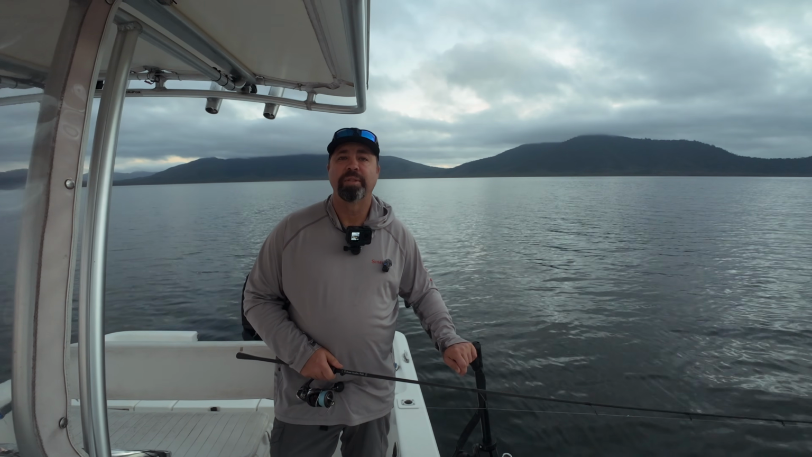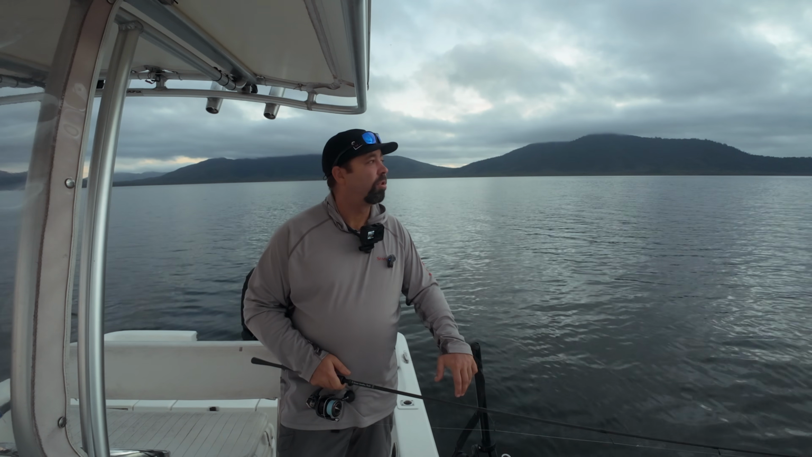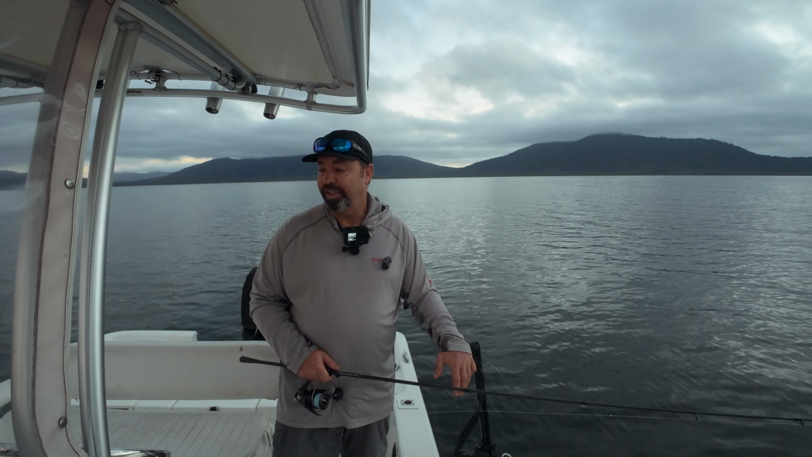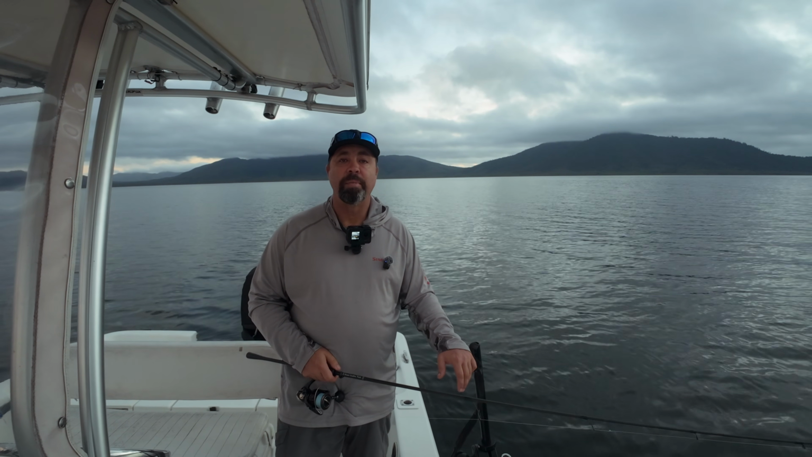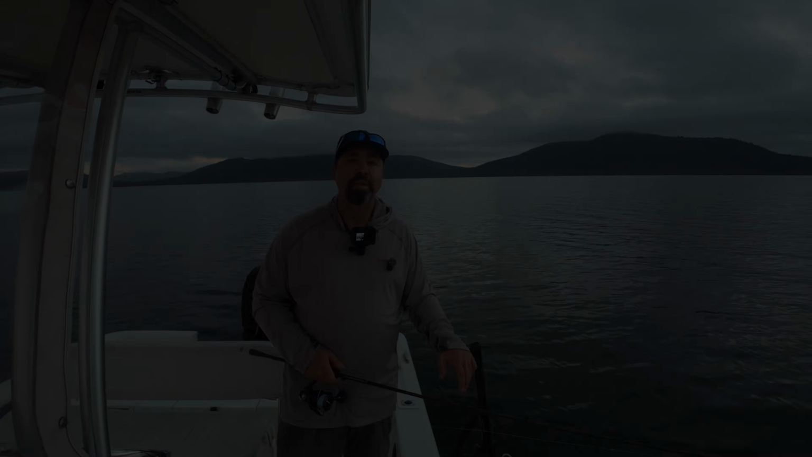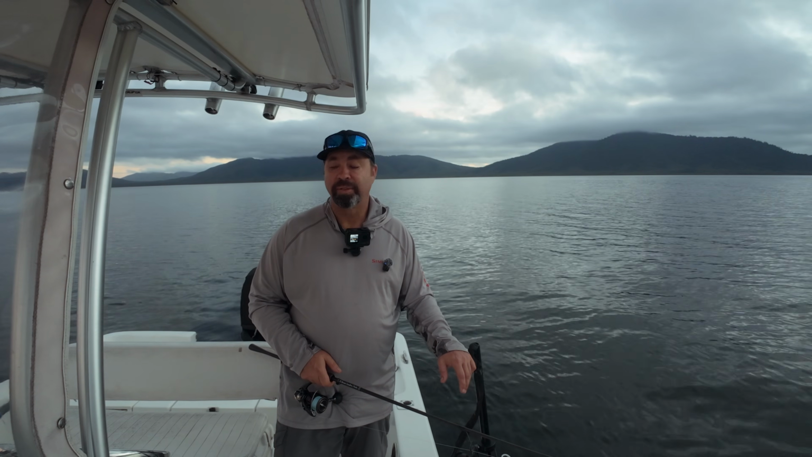G'day guys, welcome back to another episode of Chasing Barramundi. Well, we're back out on the dam today. Got another beautiful morning, as we always seem to get out here. Got a slight breeze, there's a few fish around. We've been out for a couple of hours already, managed to get one nice fish up around that 90 mark, and we've missed a few, so they're in their normal mood, headbutting the lures and that sort of stuff.